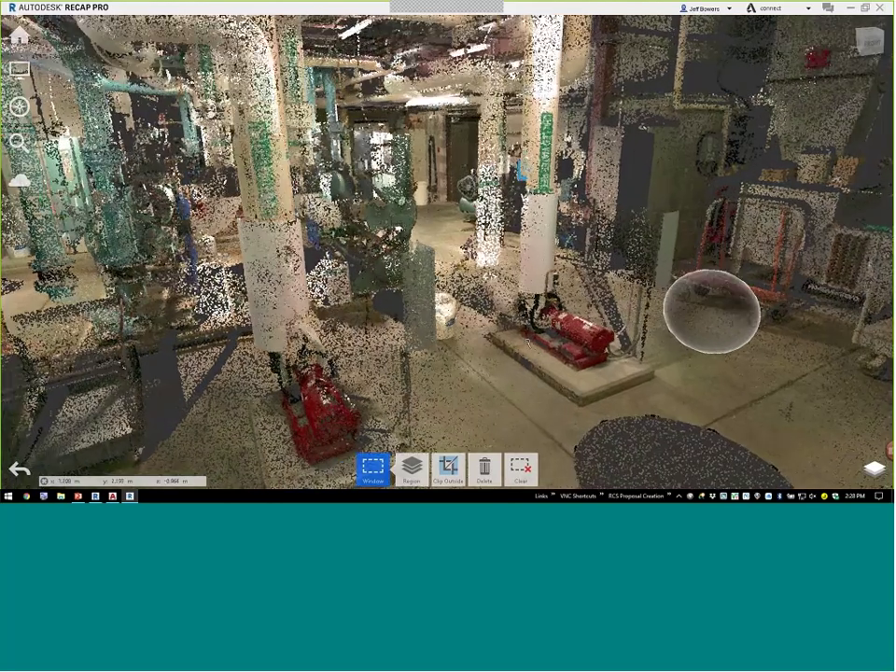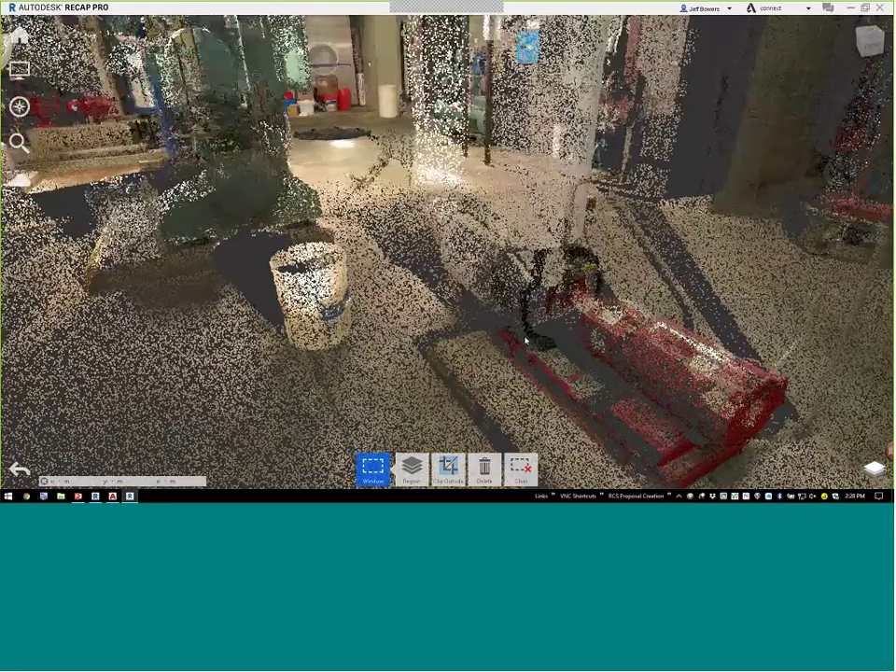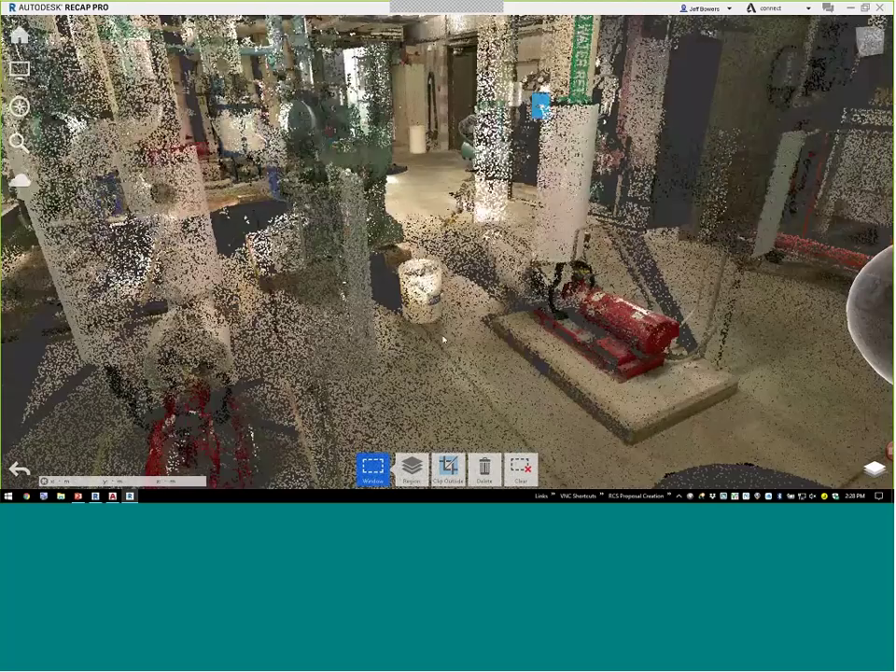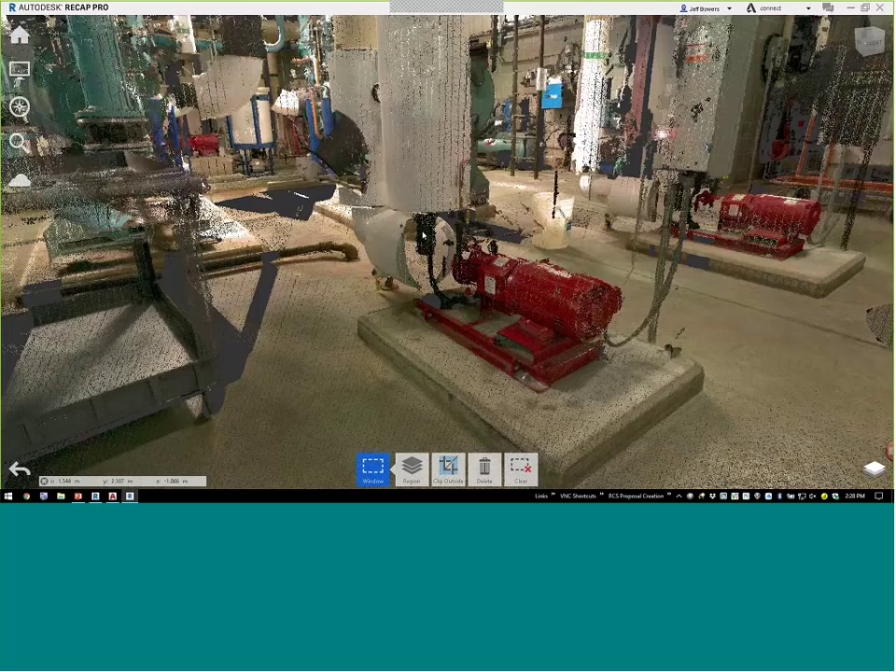But what you will notice is there are going to be times where it has issues scanning black surfaces. We've got some of that elastomeric insulation around the discharge of our pumps. What happens is it absorbs that laser really, really well. And you're going to see, well, sometimes it scanned it, sometimes it didn't.